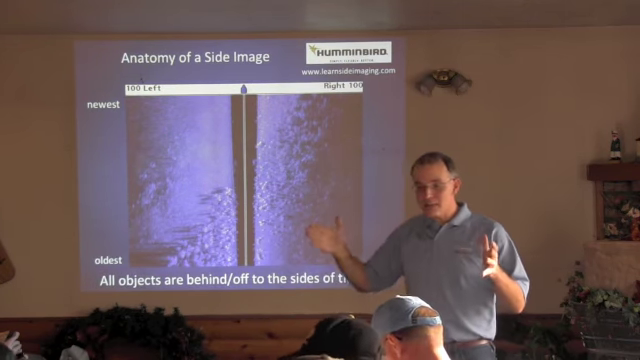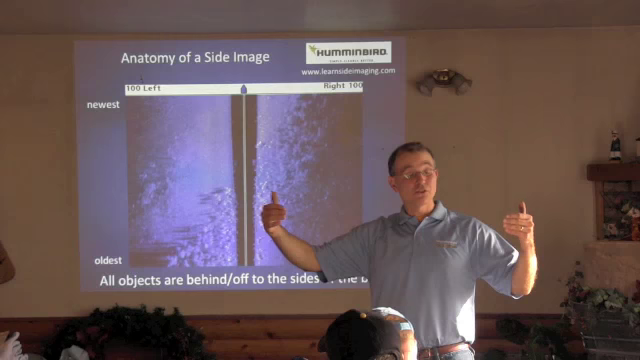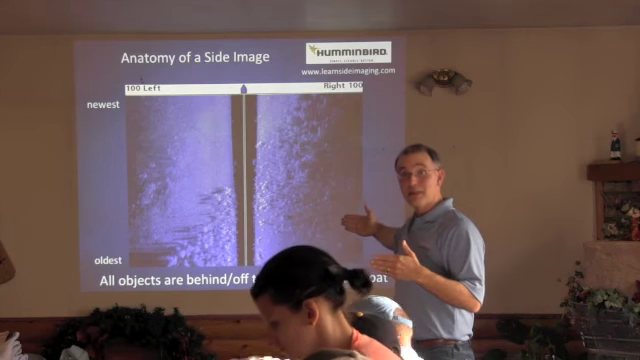So the side image allows us to look at a large piece of water. A side image is always historical information. It's what I've just driven over and what's behind me.